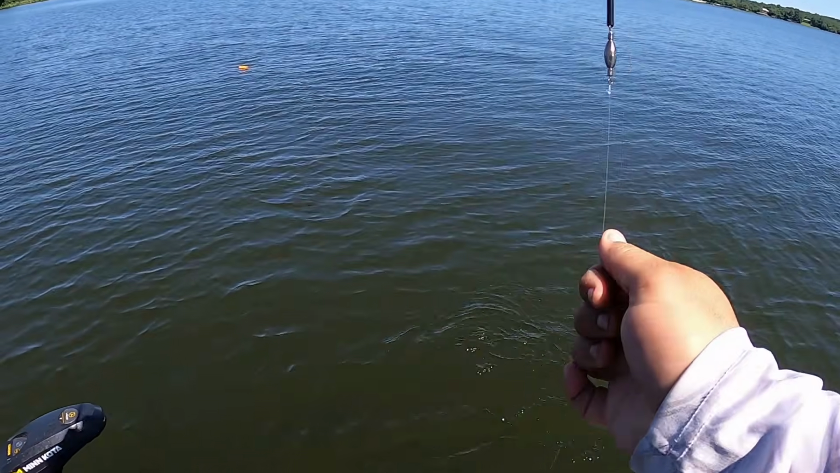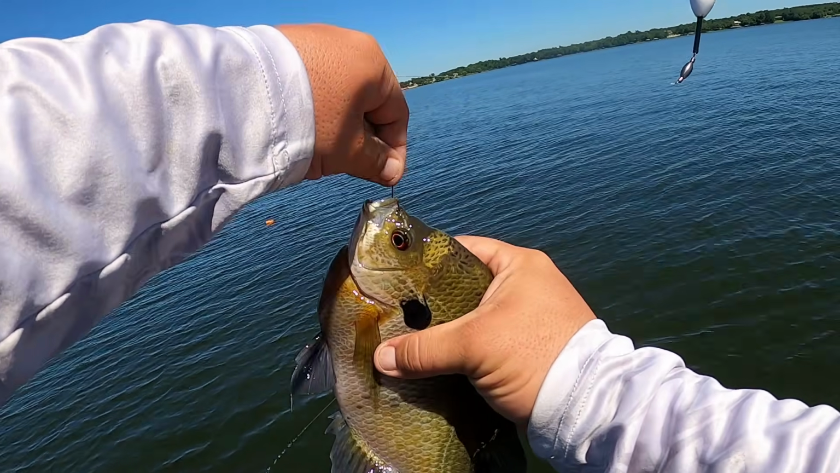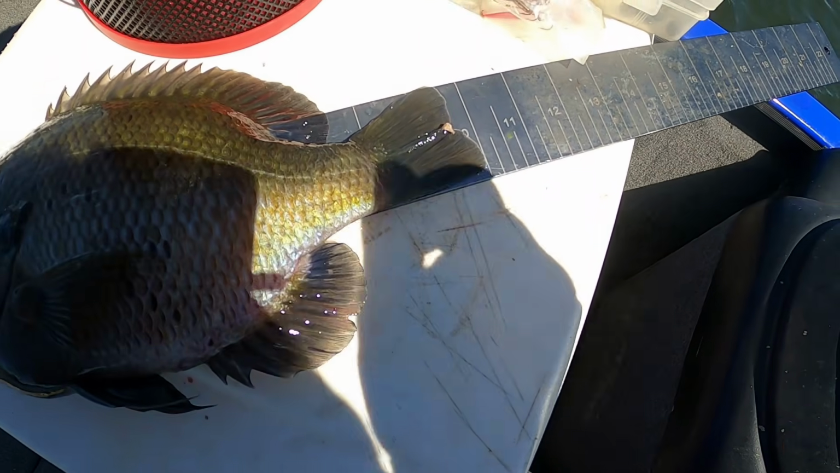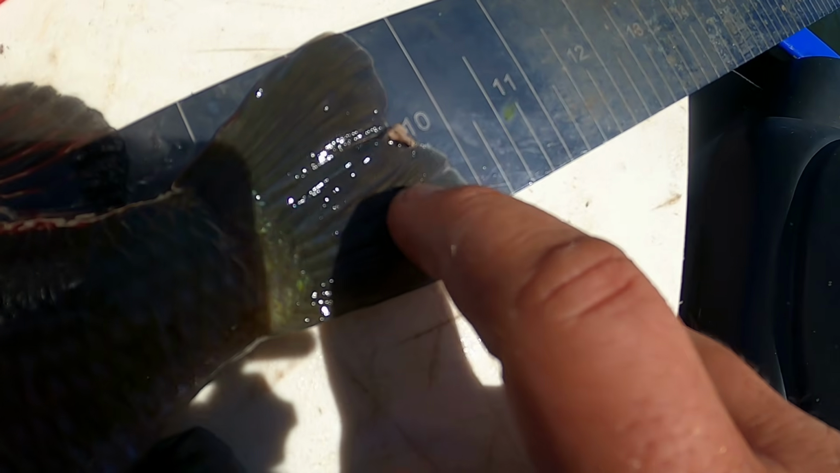Oh my gosh, what a stud. That's probably one of the biggest of the day. Look at that. It's right at 10. 11's right here, 10 is right there.